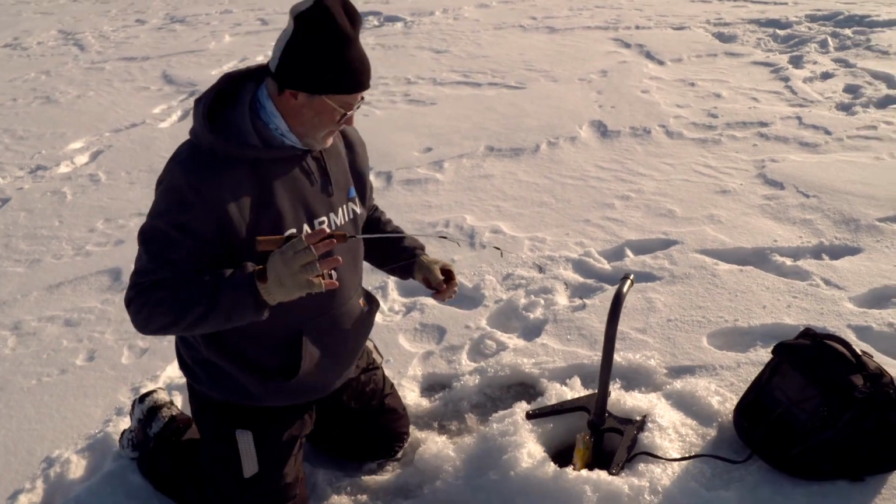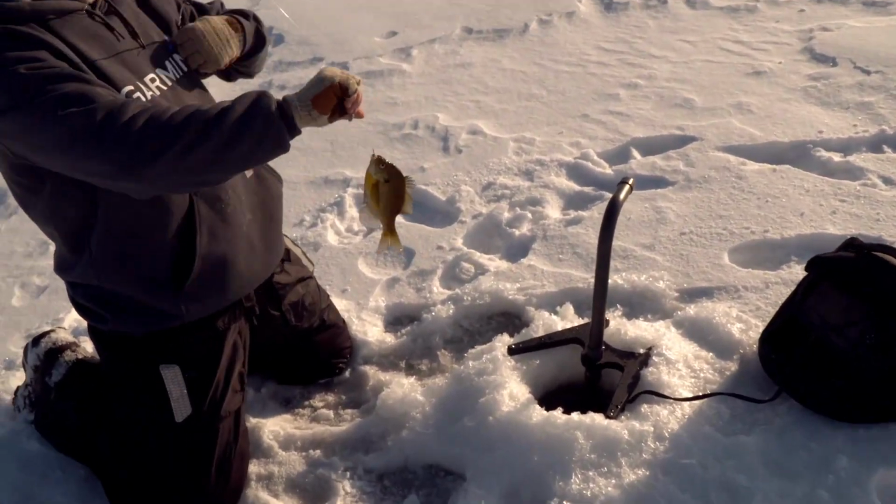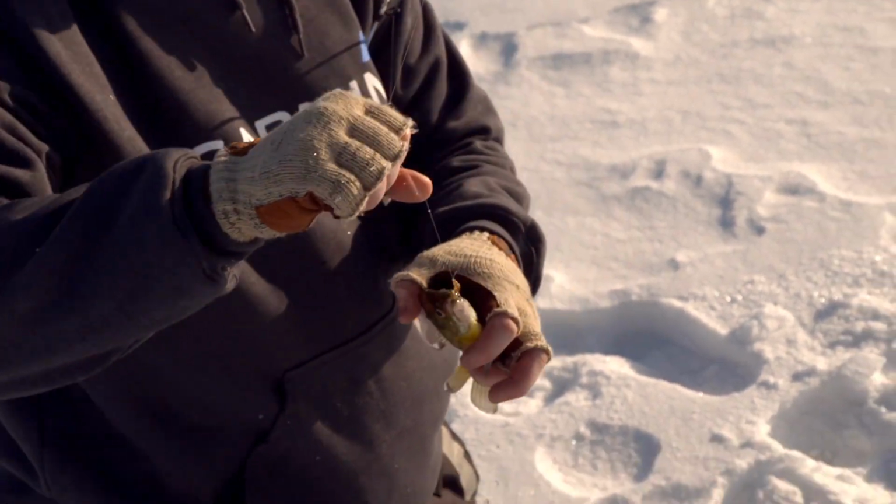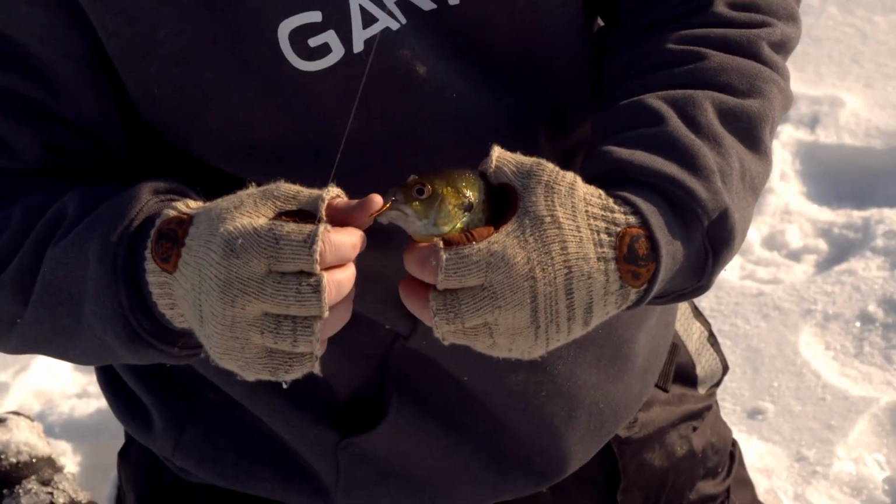Wow, you got him fired up. There's a nice bluegill here. Wade, look at that one. Yeah, that's a good one there. He's got a messed up nose, look at this. He's kind of messed up.